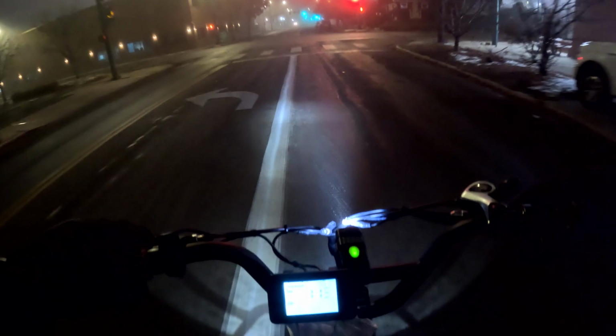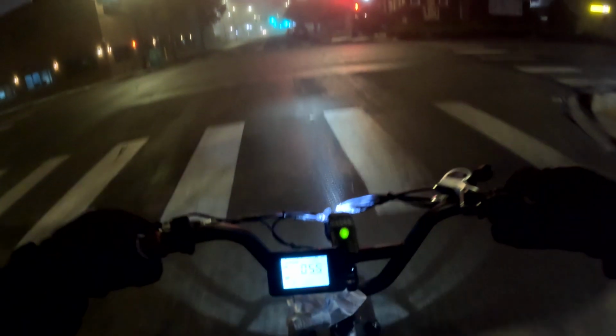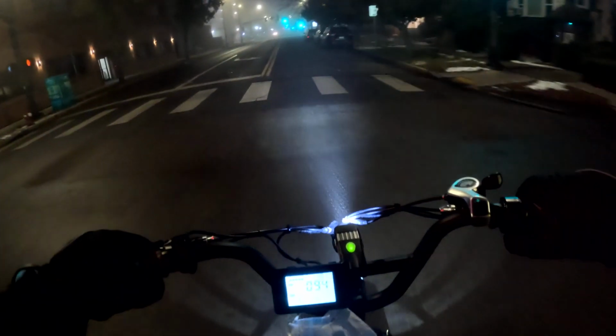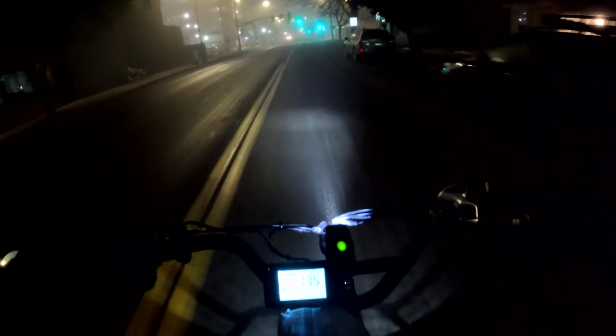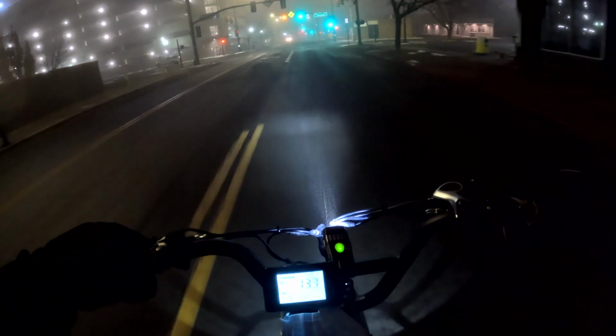Alright, yeah, we're crossing State Street. No cars. It's been a long time since I've ridden in the fog. I love it. I really hope you can pick this fog up on the camera.